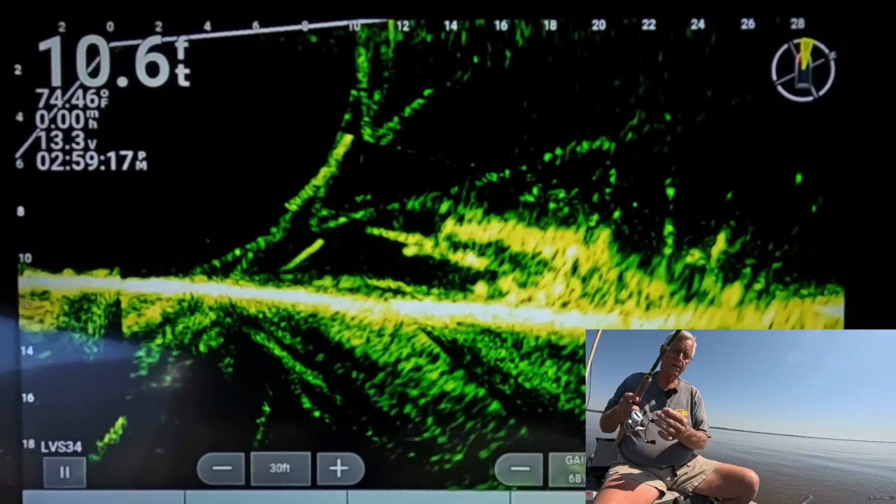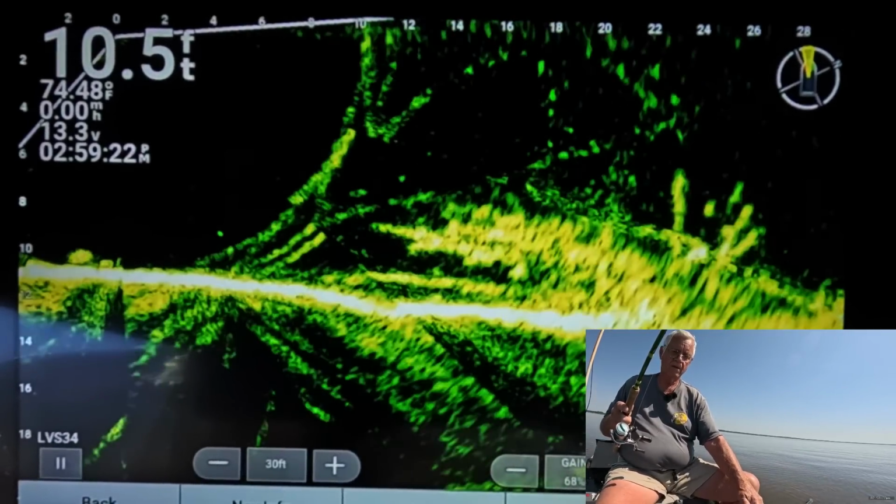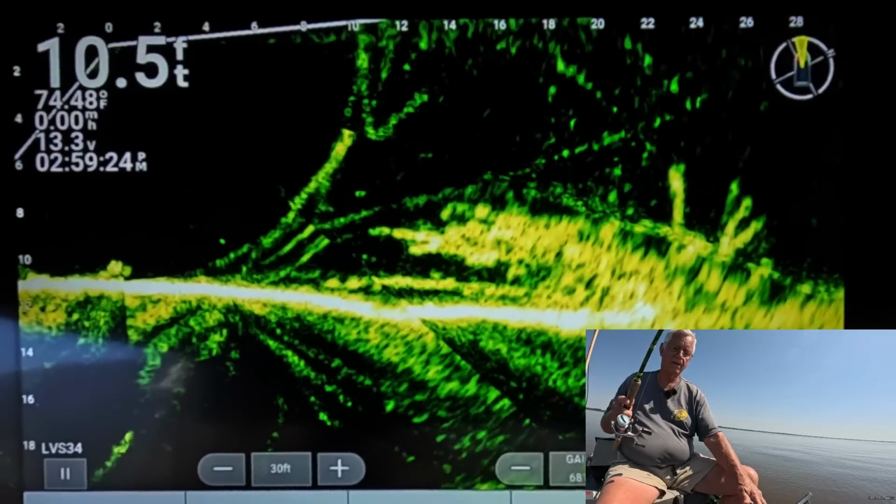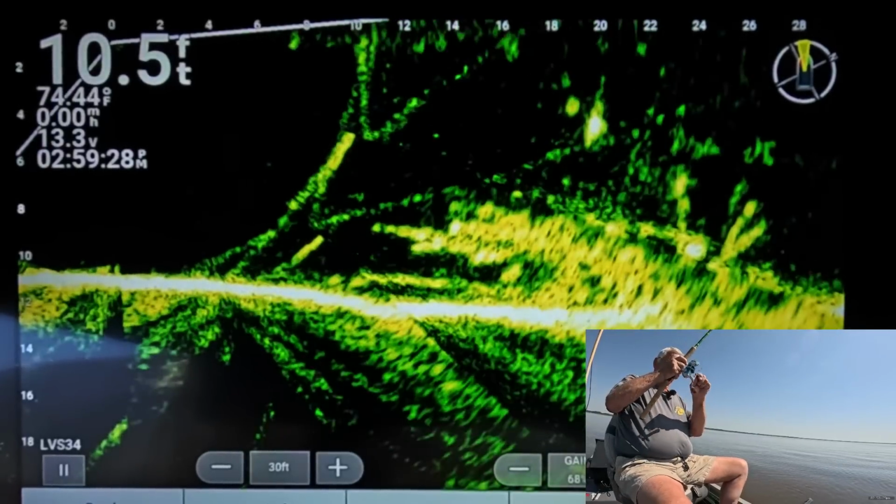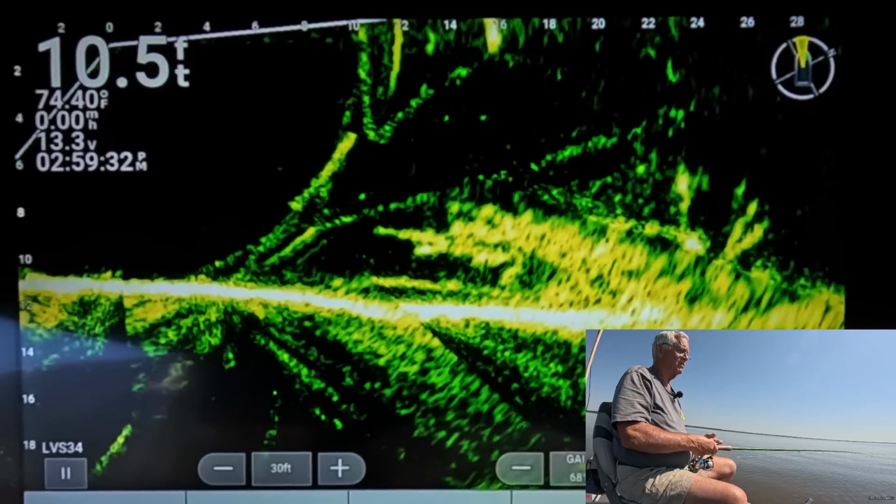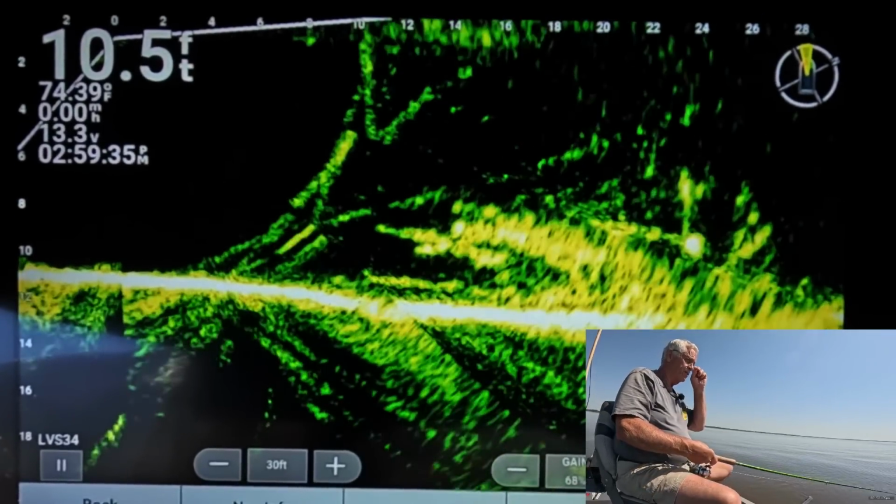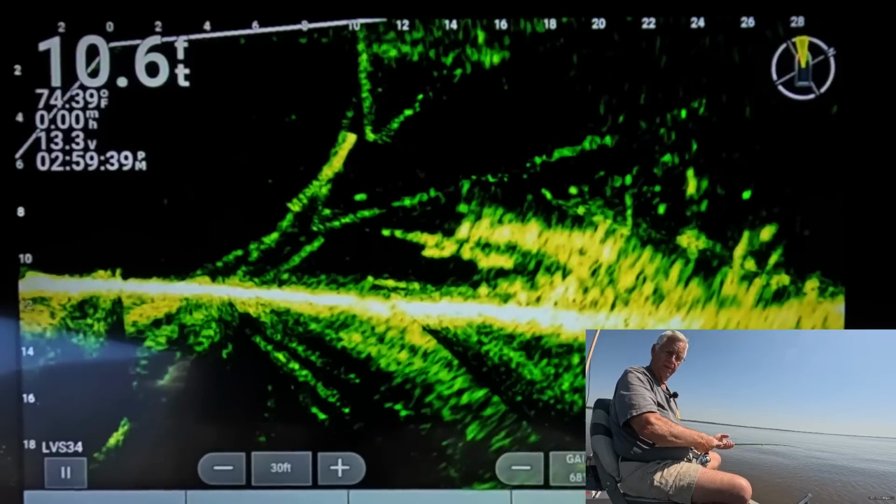Drop it down there. Get it on his level. Right there. Oh, he got it too. Look up there. See, it works. Just try it. You never know. Big old dang fish out there. There's another one right there at 24 feet, sitting there all by itself.